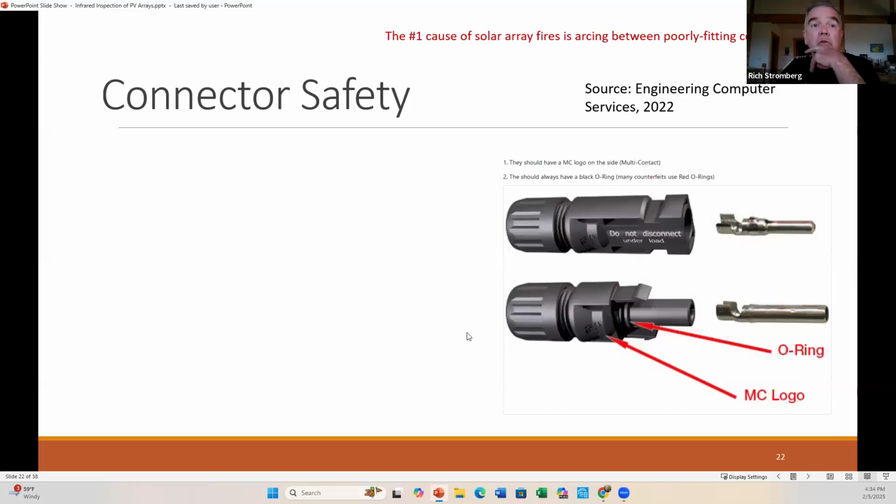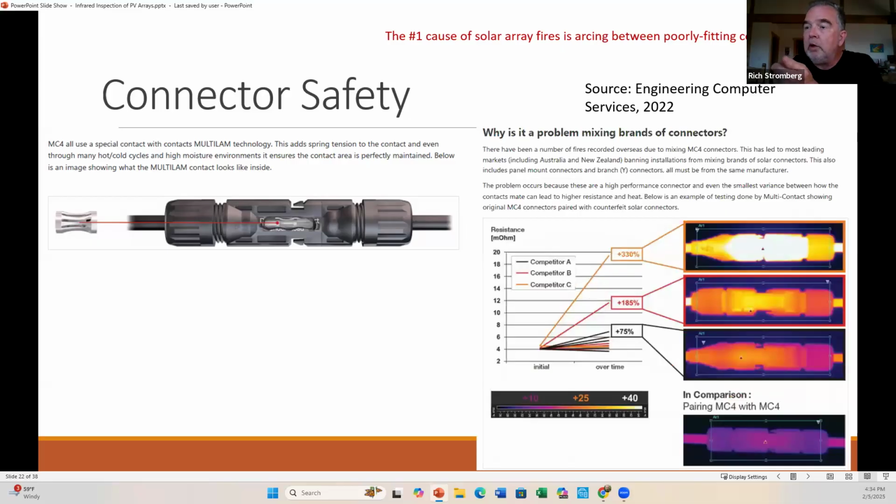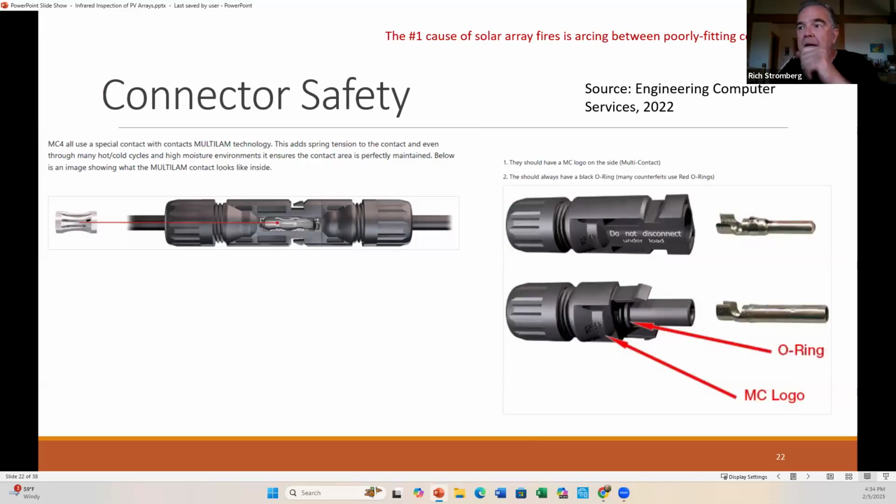Okay, connectors. You can also use your camera to inspect connectors. Here are all the different pieces of the cross sections. We really don't want to ever mismatch, even though physically you can plug in a bunch of different connector types. If they're not the exact same label from the same manufacturer, you risk getting a poor connection.